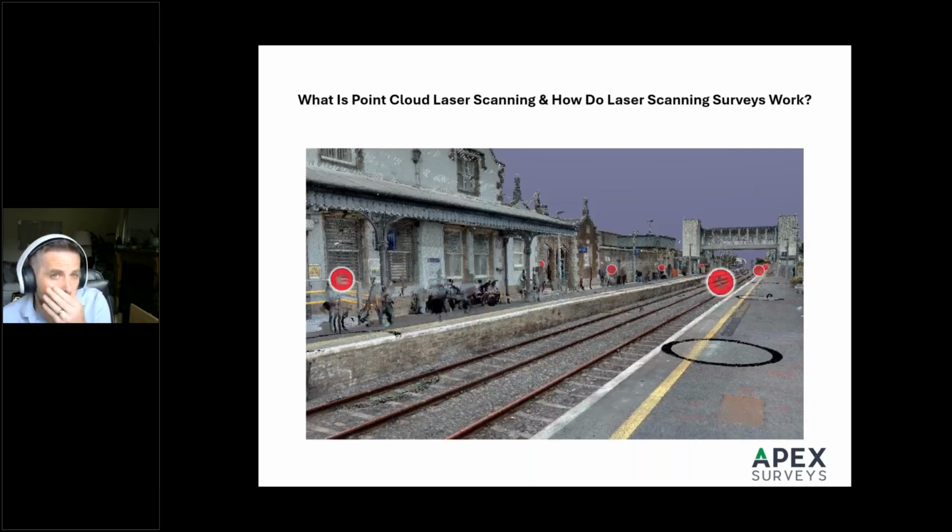Many industry professionals are aware of how important laser scanning surveys are in a variety of sectors. However, few people outside of topo survey professionals actually understand what these are and how they work.